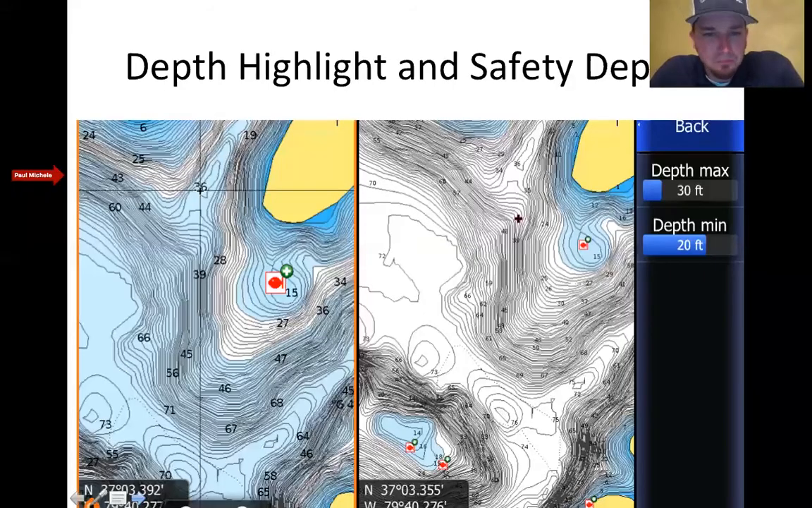So over here on the left is a depth highlight range. So that's what I was talking about right there. It's a great function to use for summertime fishing, wintertime fishing. You can find a million different ways to use that between 20 and 30 feet, so you can see where the contours are based at. When you're viewing a map like this one, the closer you see the contours, or the darker the map is, identifies a steeper drop. When you don't see that, contours are more spread apart. It's more so just a flatter bottom.